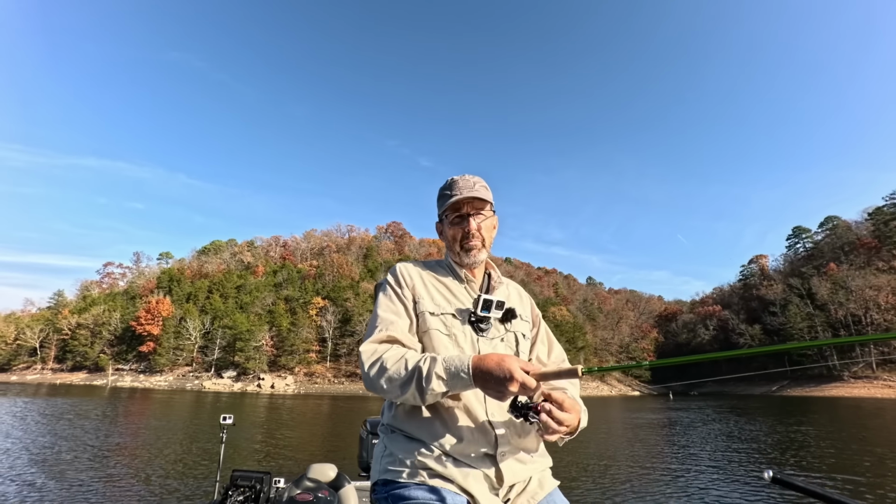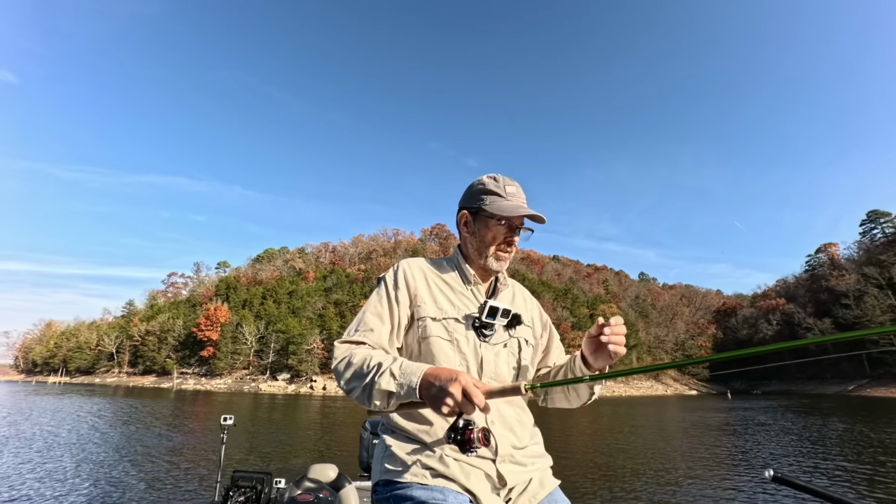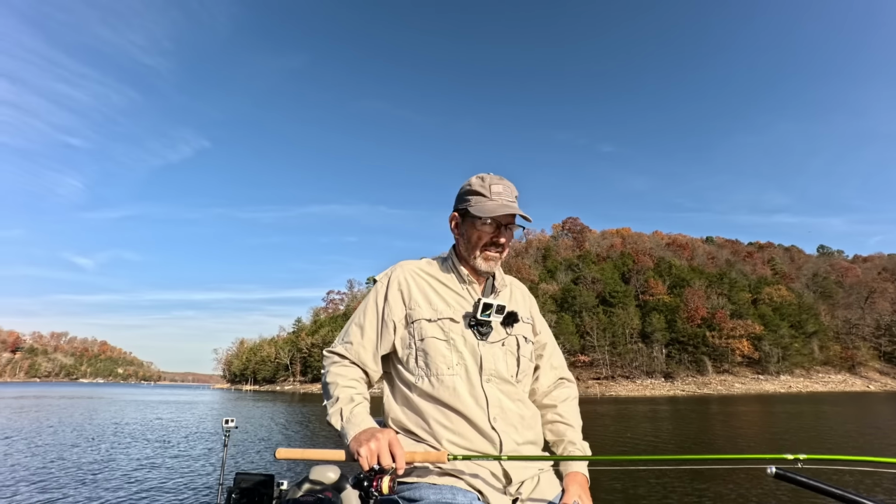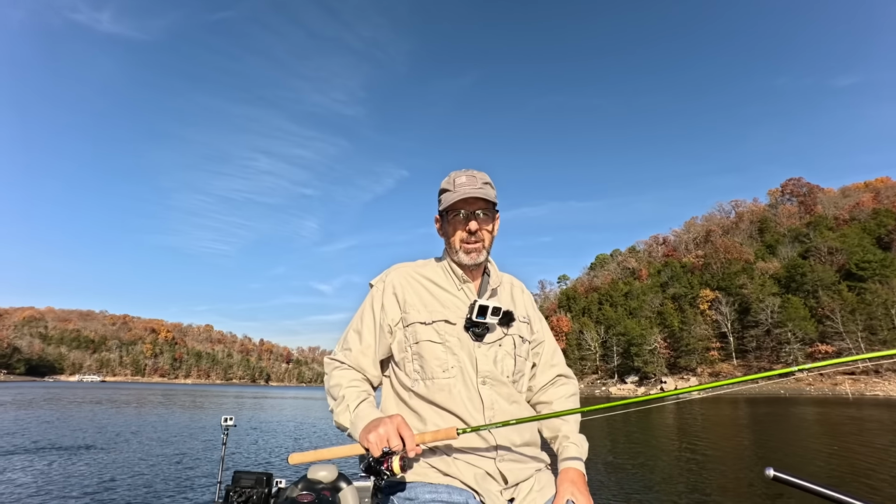The stripers don't reproduce in this lake. That was a stocked fish. I'm not sure how big they are when they actually stock them in here, but they don't spawn here. There's not enough salinity in the water for them to be able to reproduce.